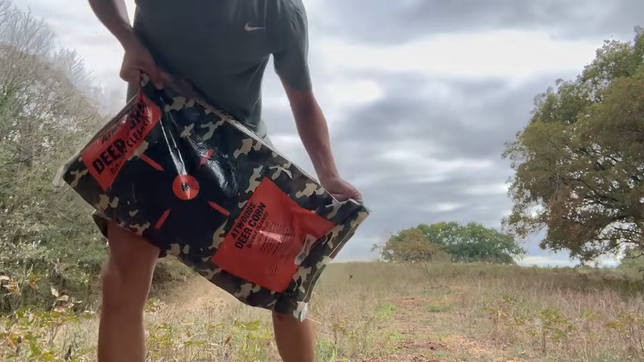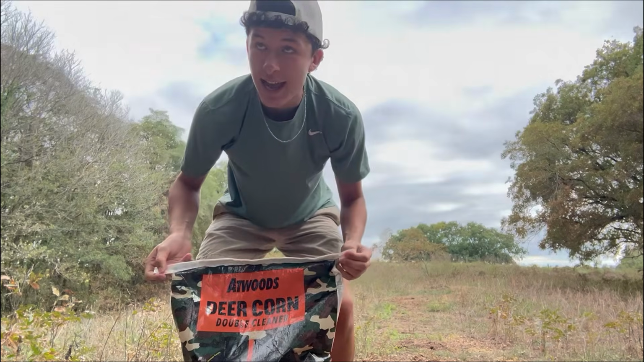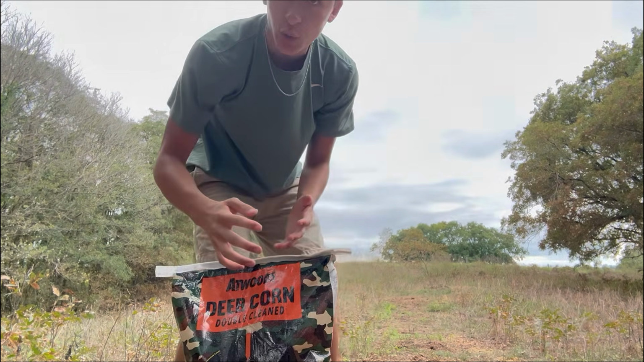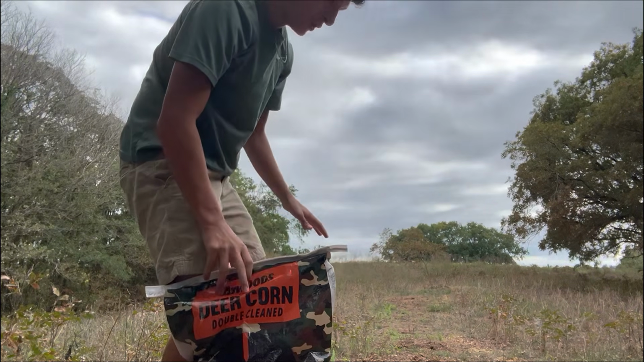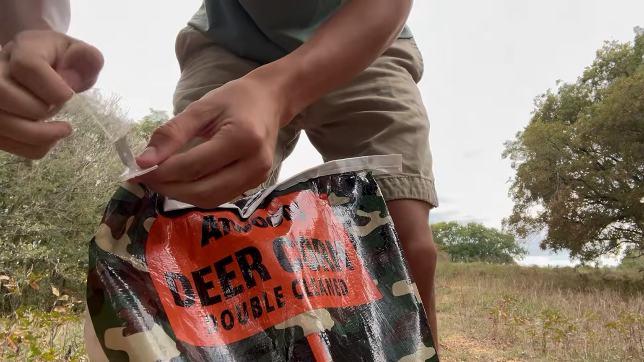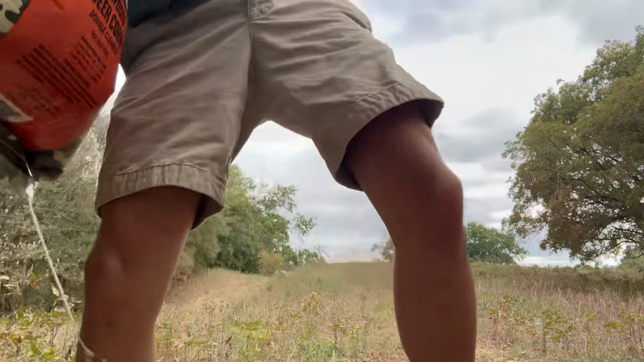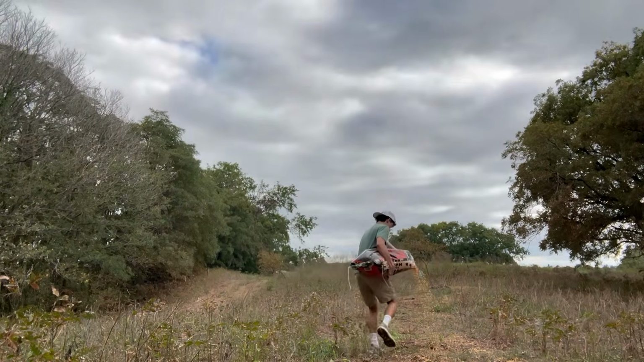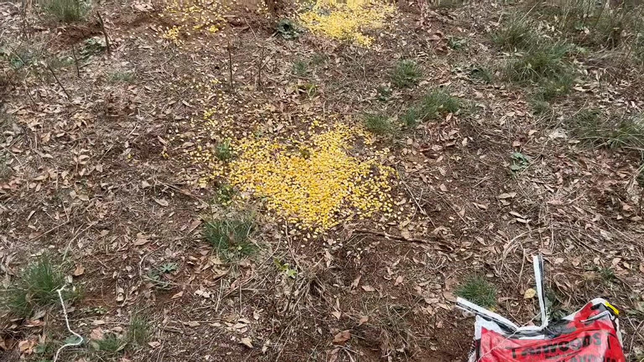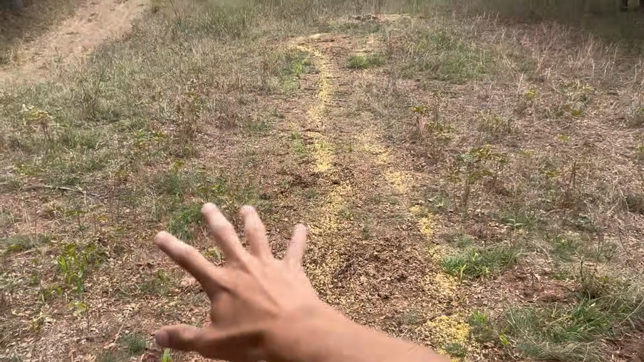All right, next up we got regular deer corn. I got this at Atwood's as well for probably $6 or so. We're going to do the apple corn on this side and the regular on this side. So stay tuned. Here we are. So we got apple corn on this side and we got regular corn on this side.